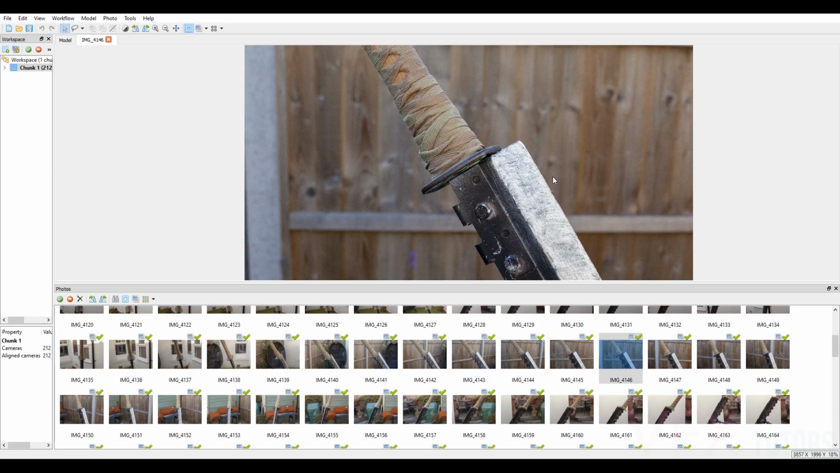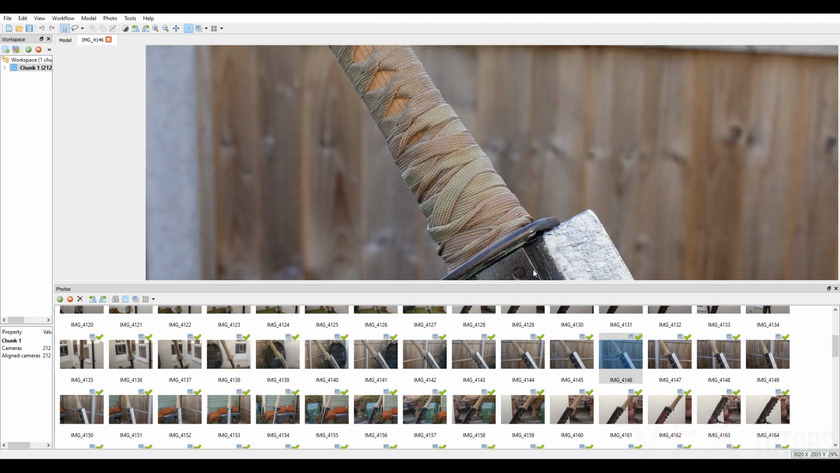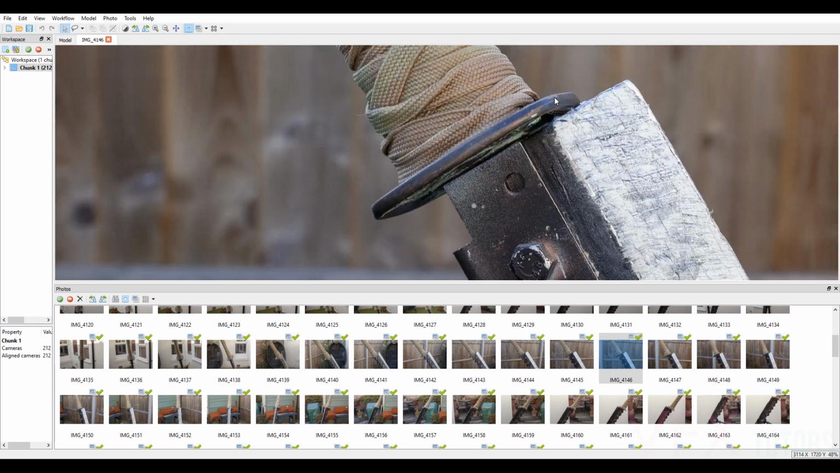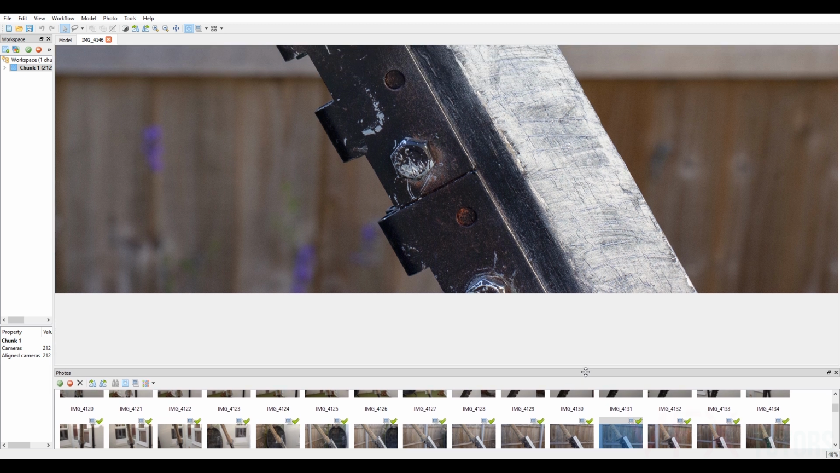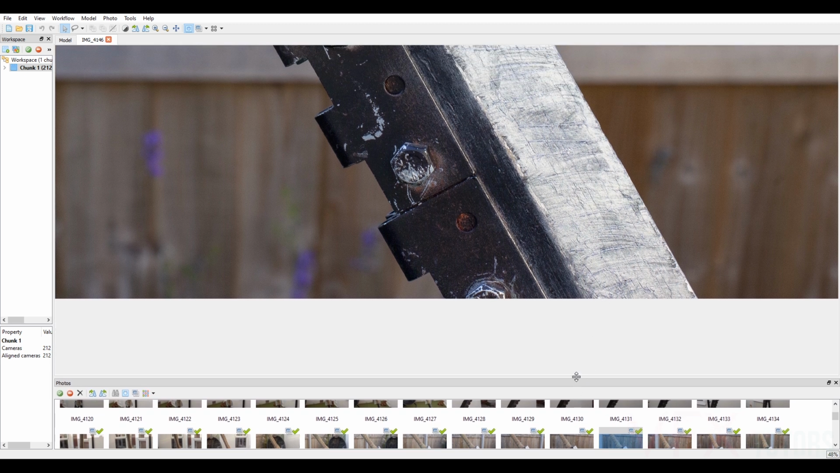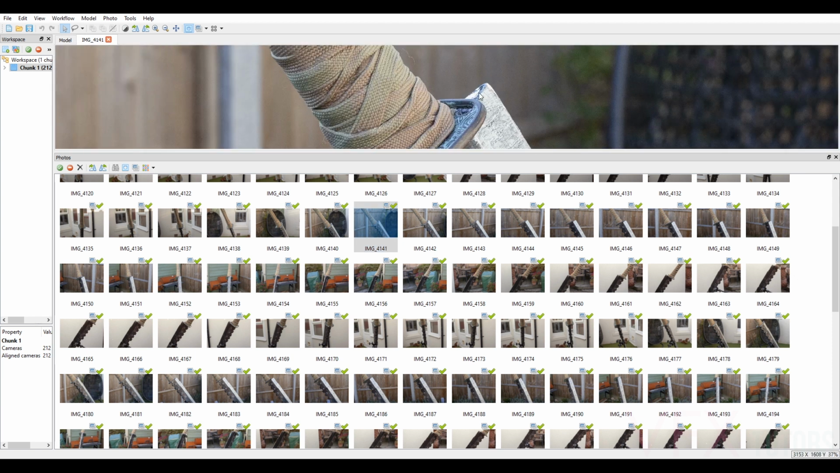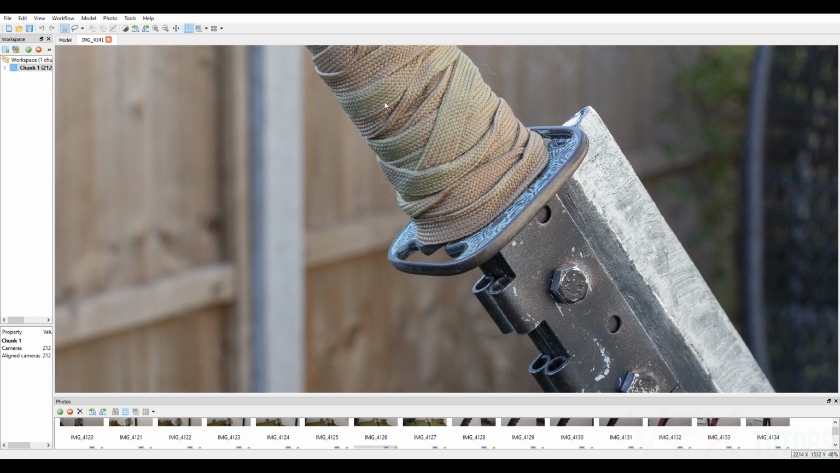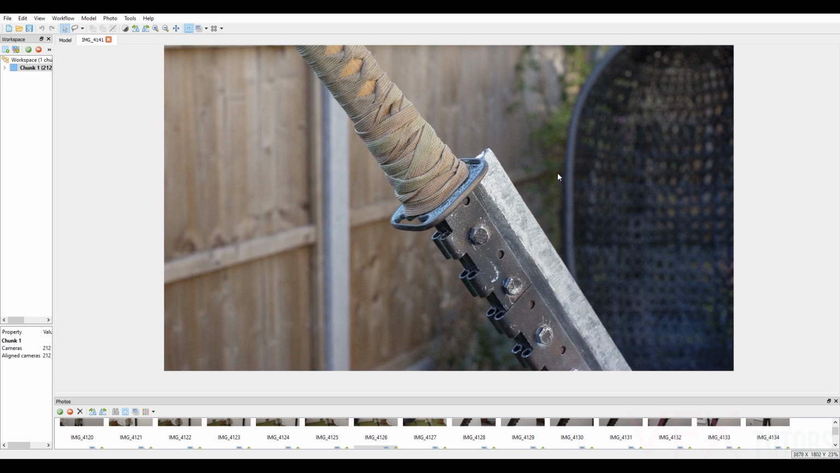So I'm just going to show you the sort of pictures that I've taken. I've got Agisoft open at the moment, and you can see that my images are very, very clear and sharp. There's no depth of field, and you can see the amount of detail in each of these images. And let's just pick another one. And you can see that the lighting is not perfect, but it's fairly diffused throughout.